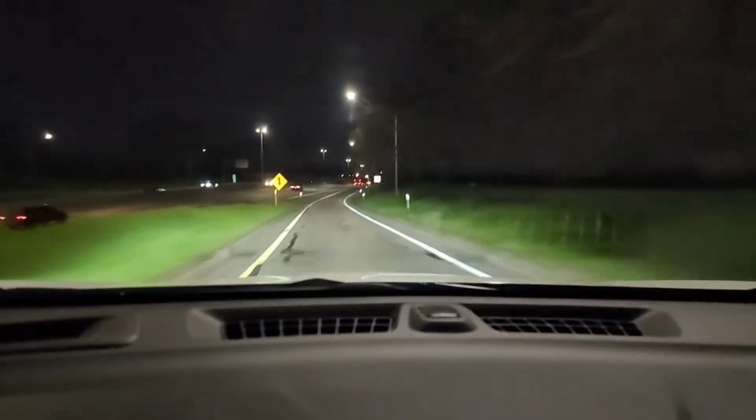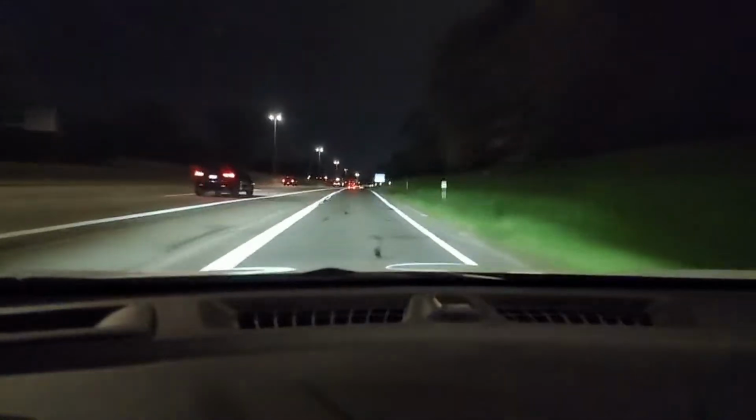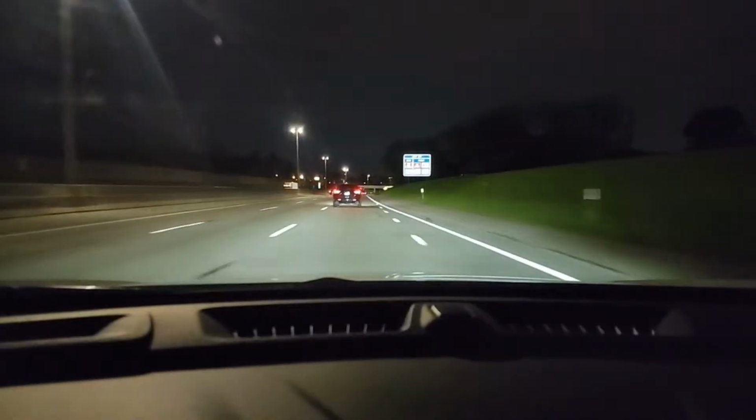Okay, we're out there. We're getting up to that 4,000 RPM merge. You see the warning sign? We want to build up speed. Okay, you coming out? 4,000 merge. Bam. All right. See? You can see the difference. That was a nice merge.